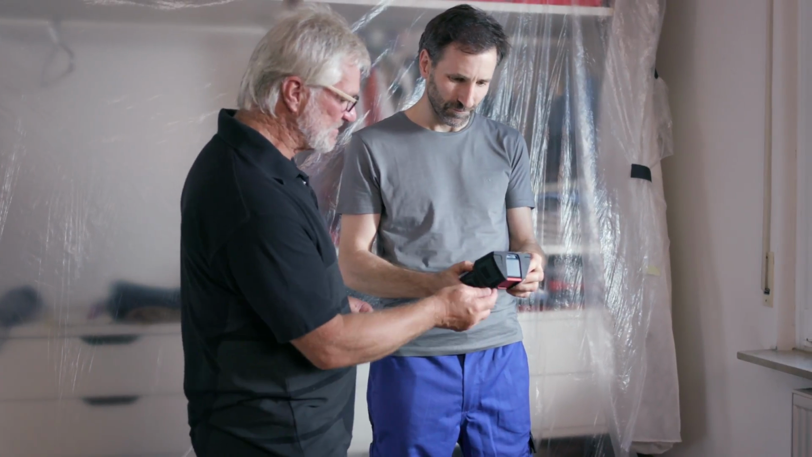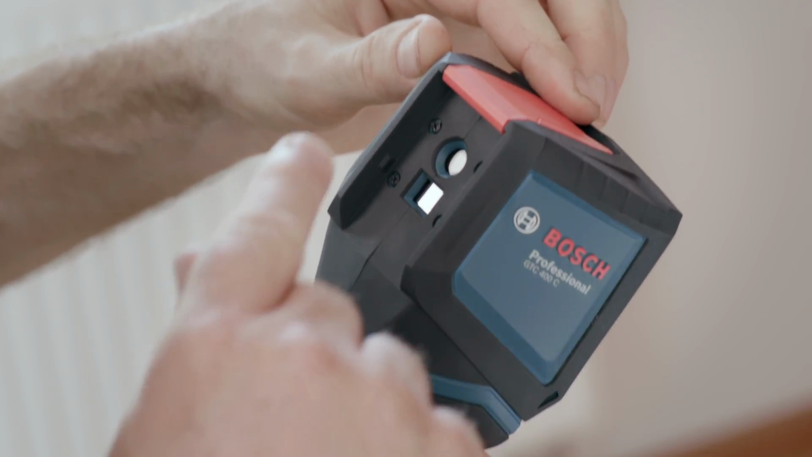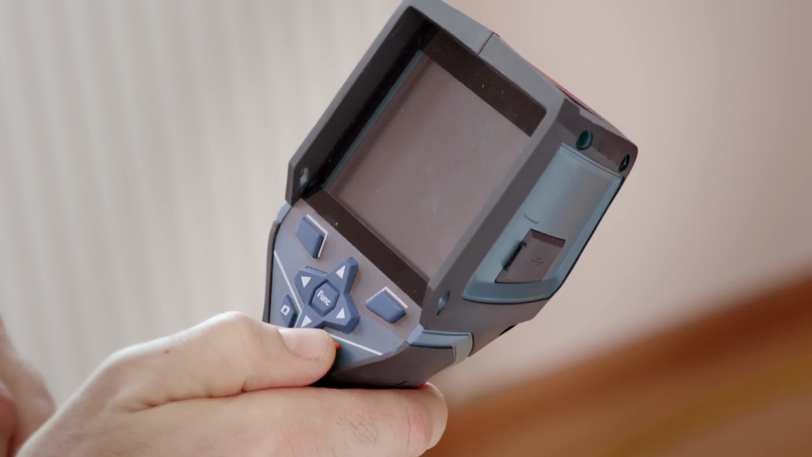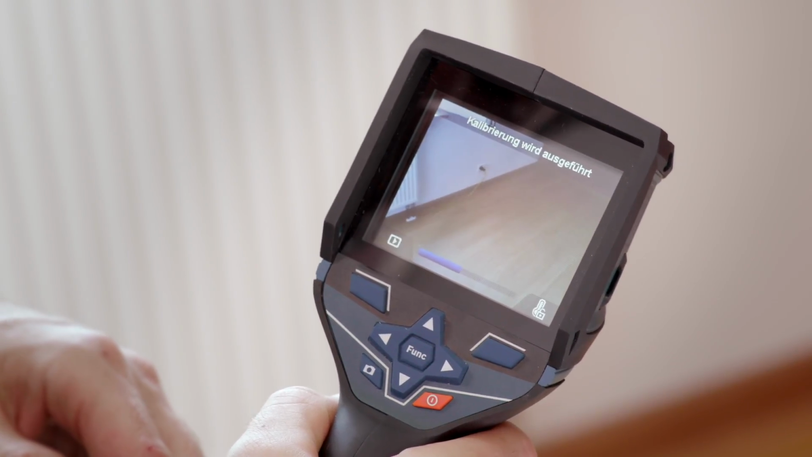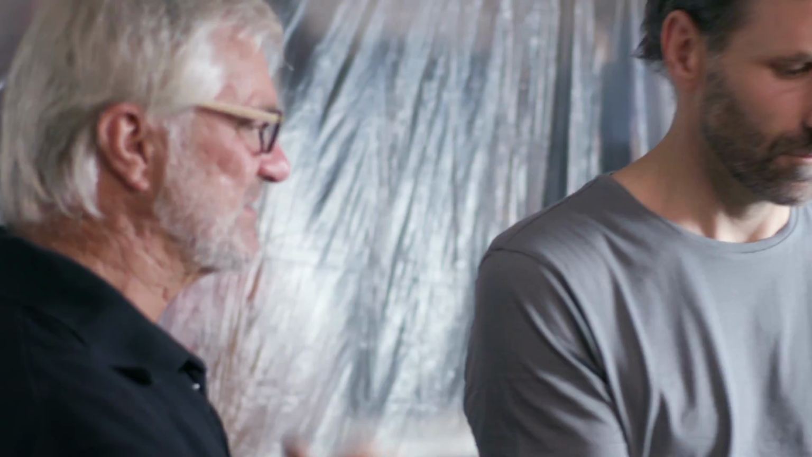First, you need to open up the protective guard on the front. Here? This flap needs to go up. Up. Exactly. Then the lens is exposed, and then you turn the device on here. Okay. The camera will start up now, and it doesn't take very long at all. And then you're ready to point the camera at your roller shutter box and start scanning.